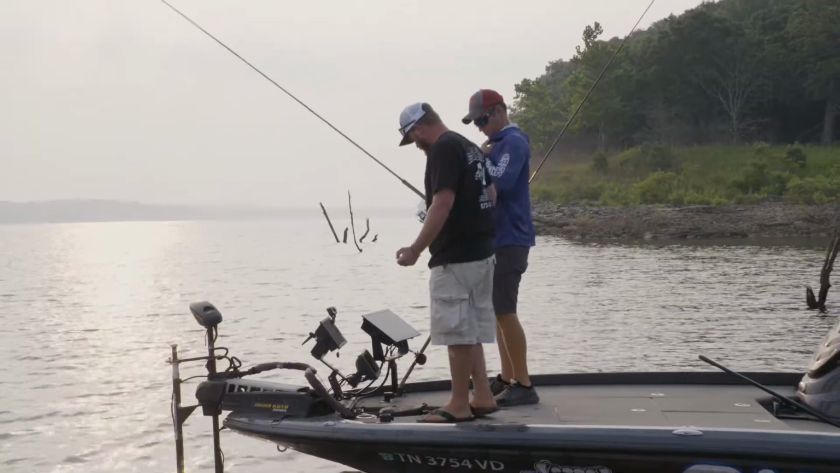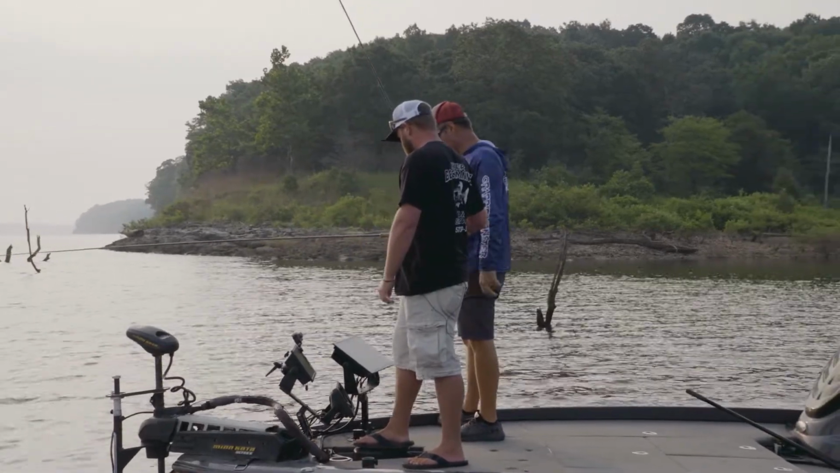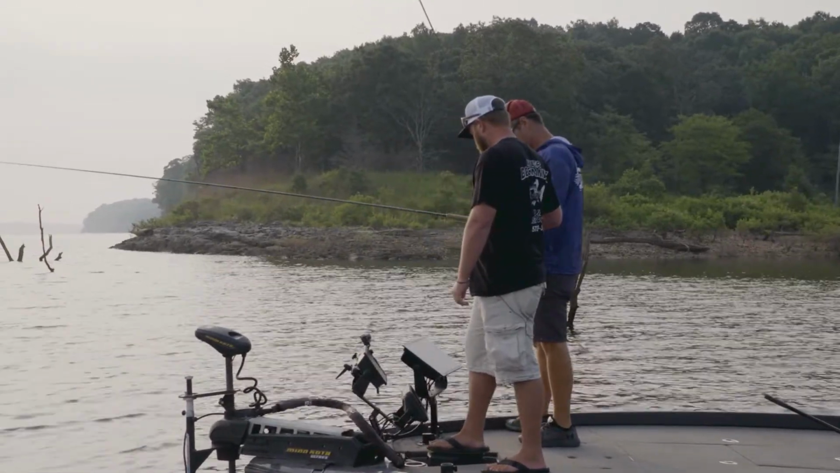Kyler, fishing against him in these tournaments, you can pull right up beside Kyler and he will sit down and talk to you. If you're having issues, he's going to be there to help you work on your boat, work on your trailer, work on anything you need to. He's small town, and that's what America needs more of.